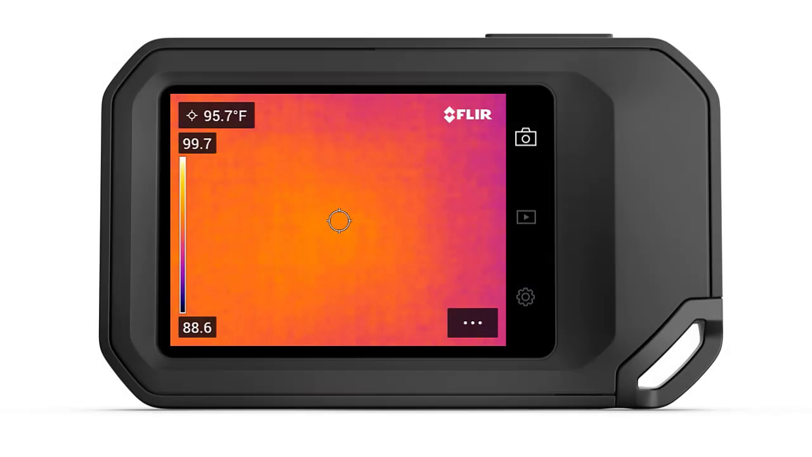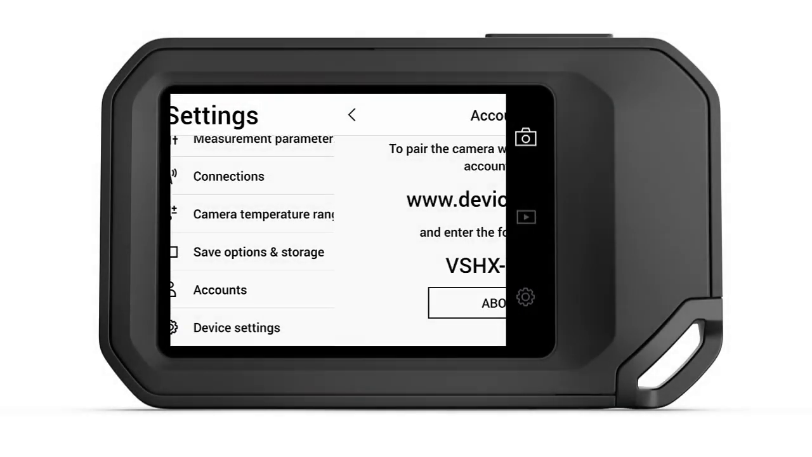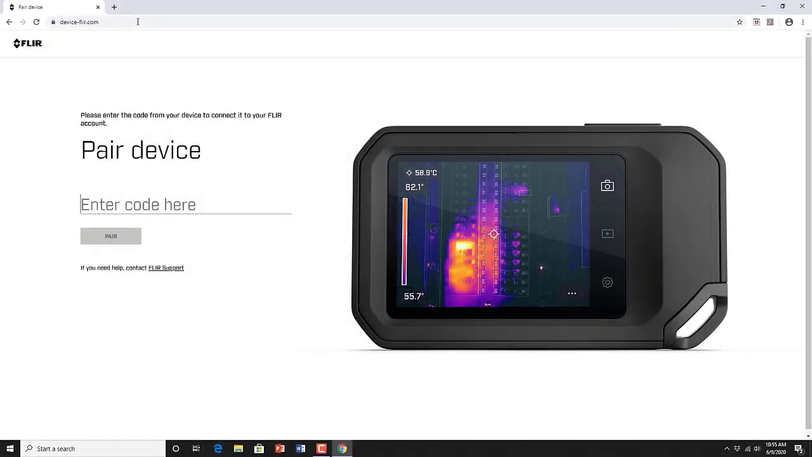Once connected either via Wi-Fi or Bluetooth, you can pair the camera to your Ignite account. From the Accounts menu on the camera, select Pair. Now go to the website shown on the camera screen and enter the code. Either log into your account or create a new account to complete the process. Once paired, you can upload images directly from the camera.